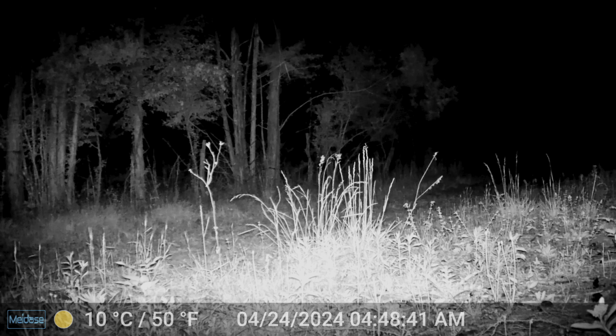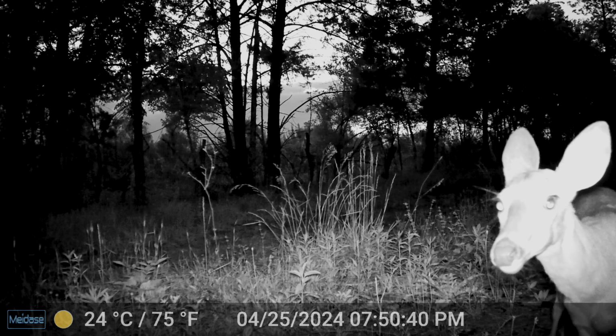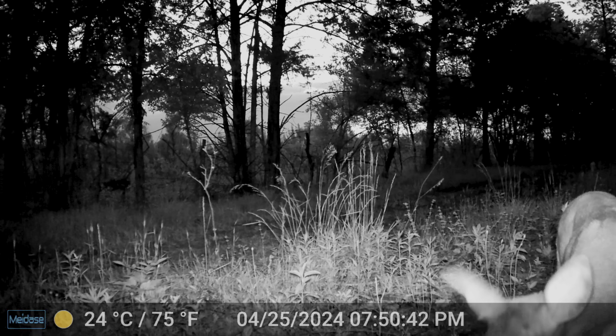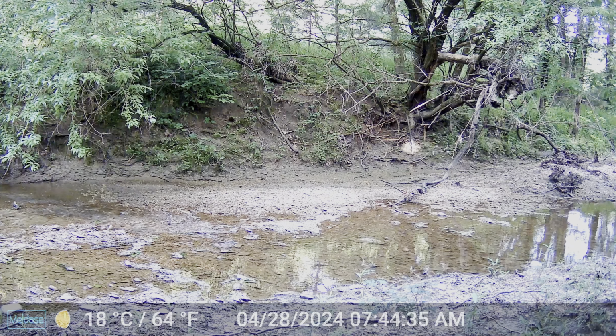Here, we just had a deer, which, I mean, this isn't anything unusual in this area, but I just find it so funny that these deer are so intrigued by the camera. And there we go with an otter. Two otters running off. And that's it, guys. I think that's the last clip.